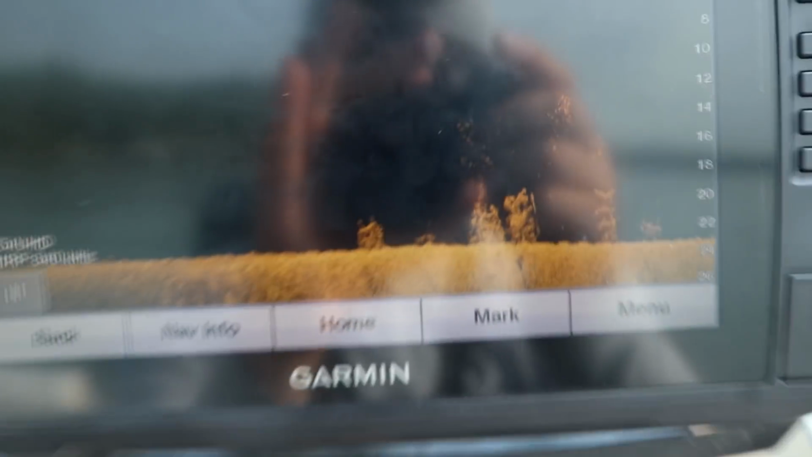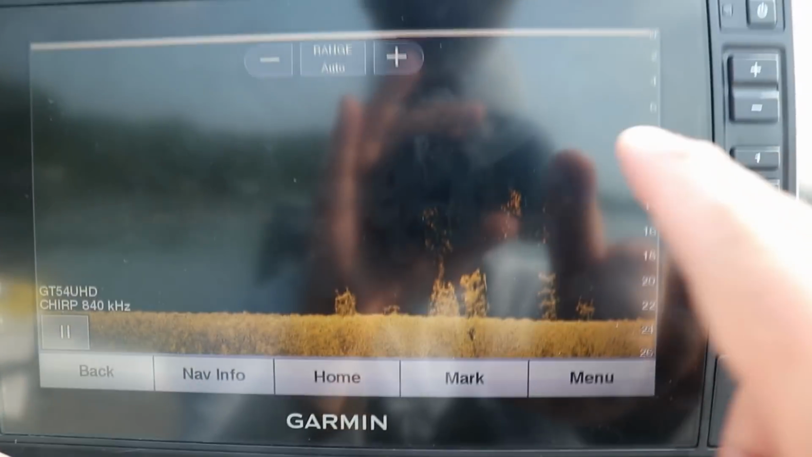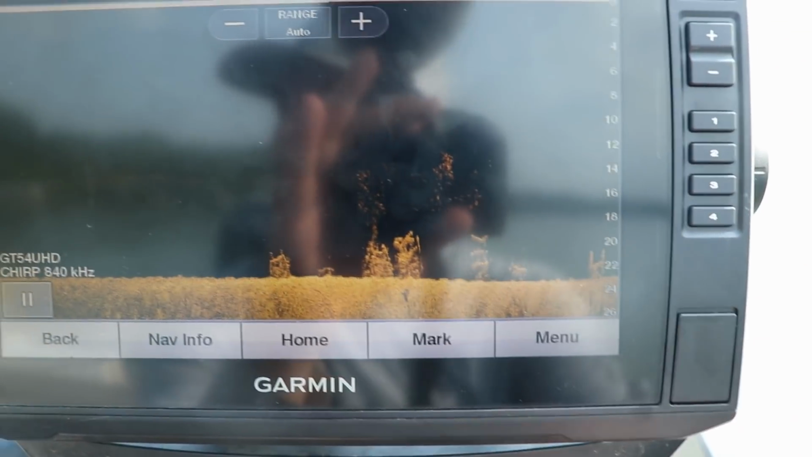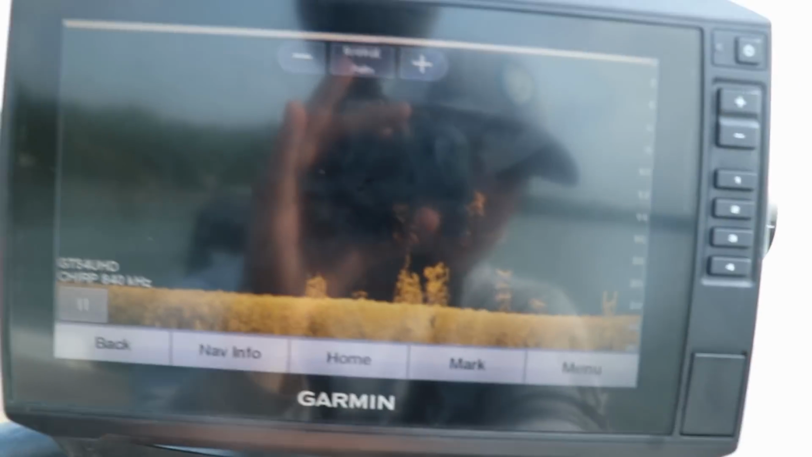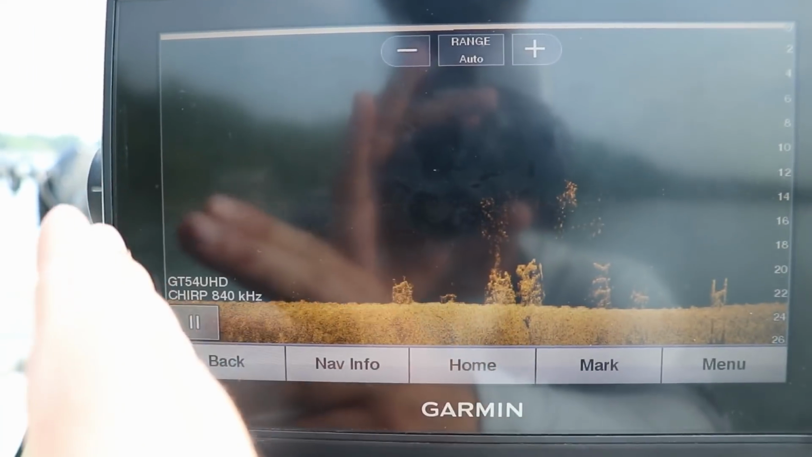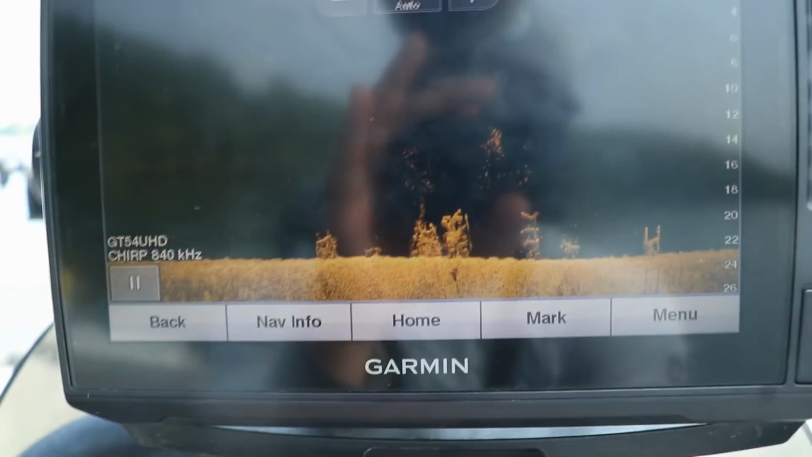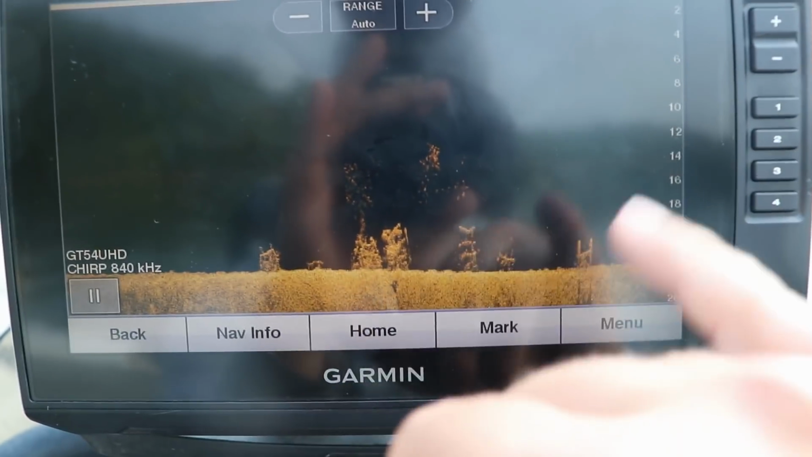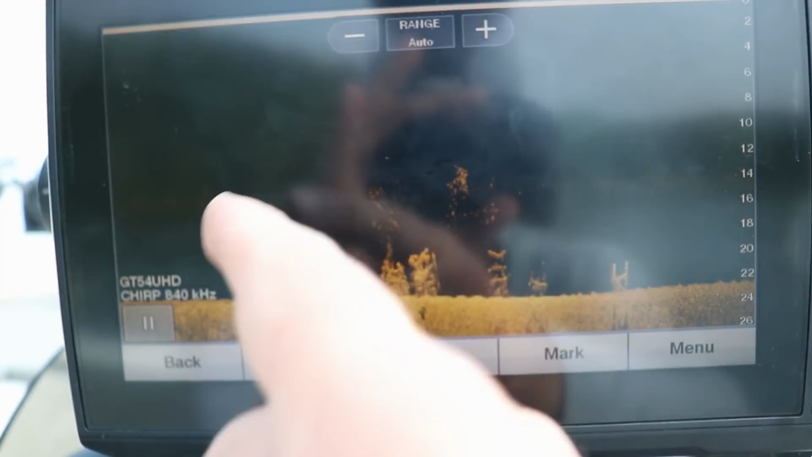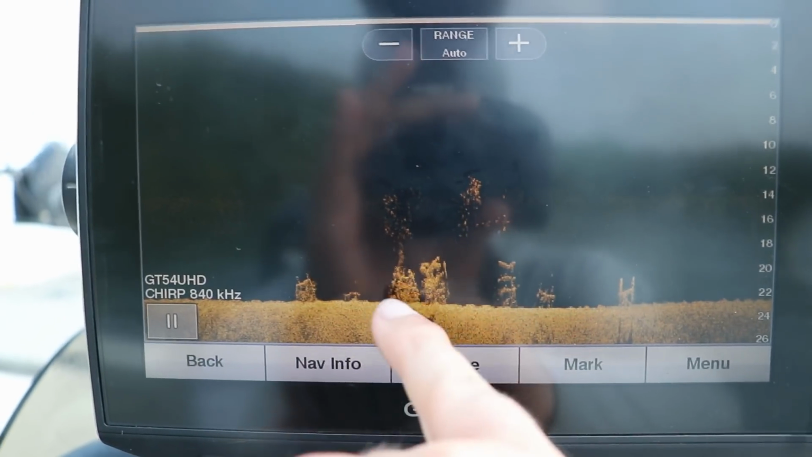And when you're using down imaging, you gotta remember your transducer is at the top right corner of the screen. So anything directly below that top right corner of the screen is going to be directly underneath the boat. Everything moving from right to left is historical data. So as you troll over this lake or river, whatever you're on, anything that starts moving left across the screen, you've already gone over. So I've already gone over these brush piles.